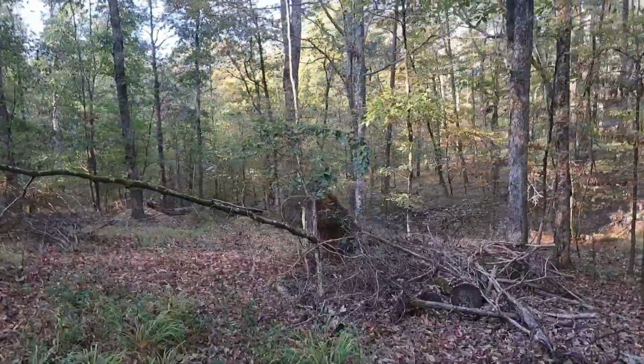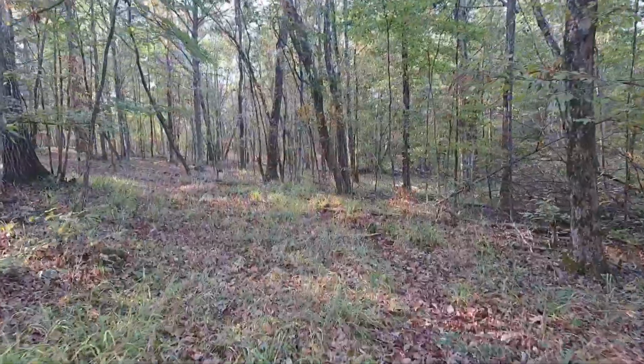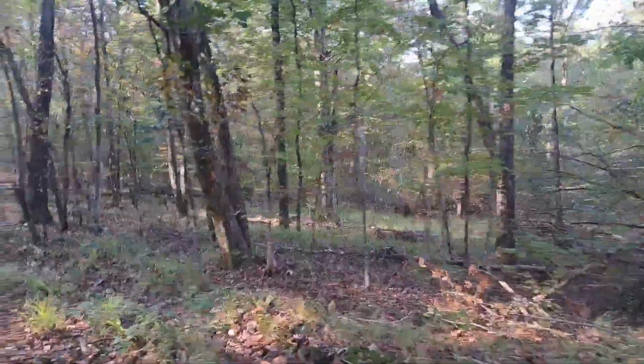This is old tornado damage here, these trees that you can see. I think from about 2 years ago, we had a pretty bad tornado come through here and touch down.